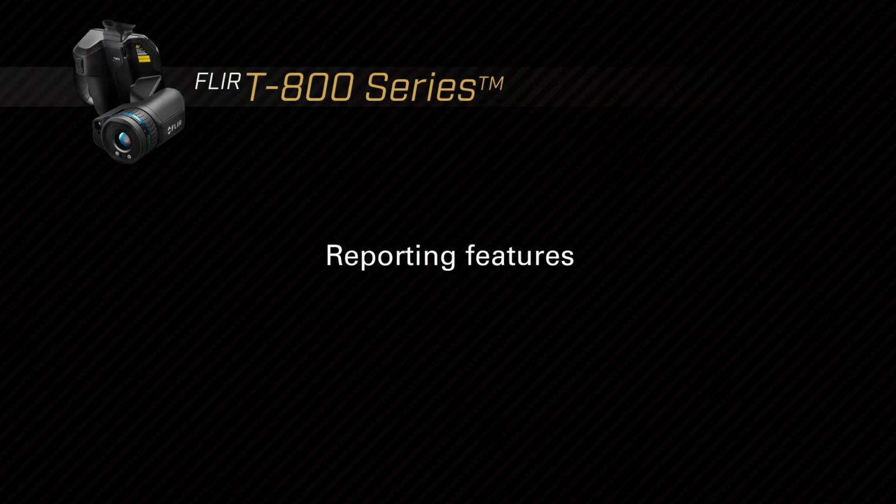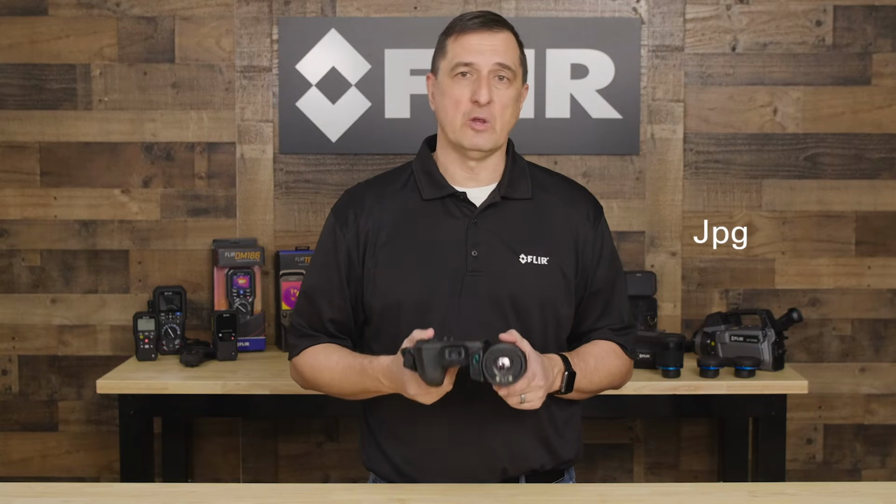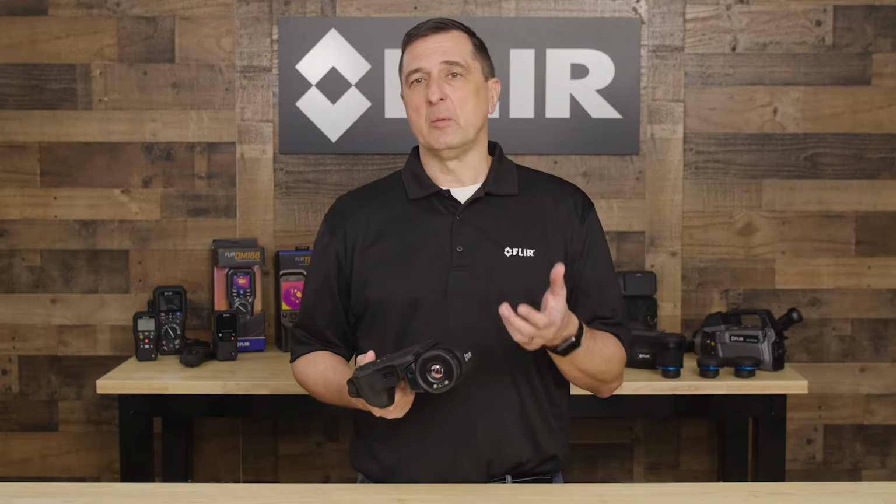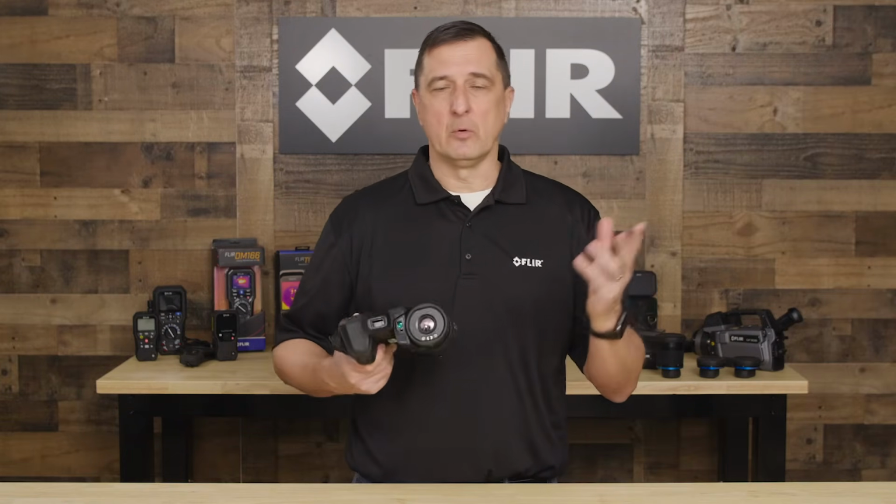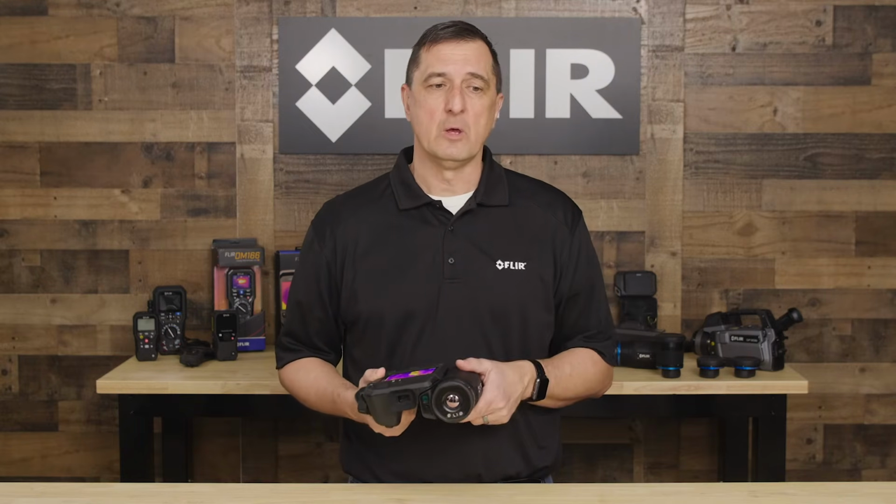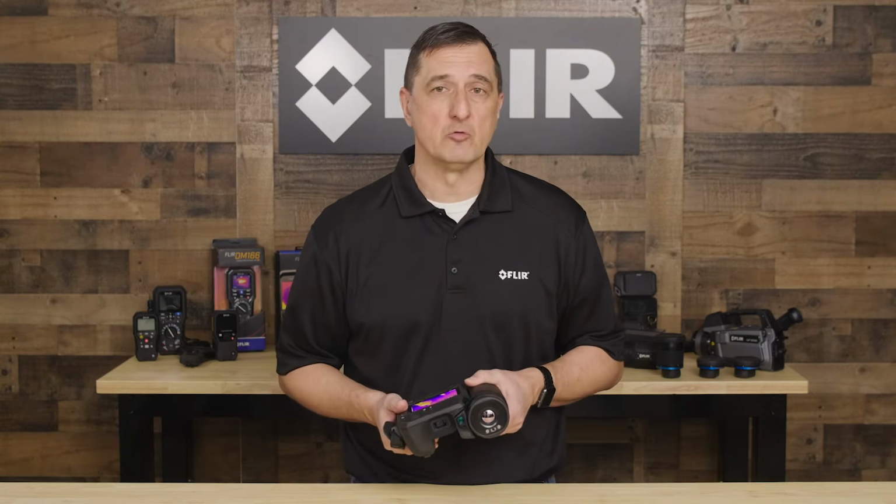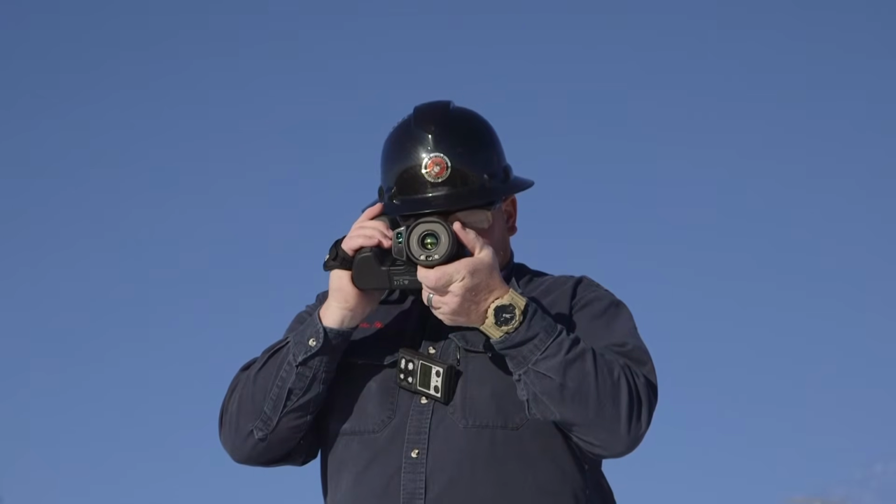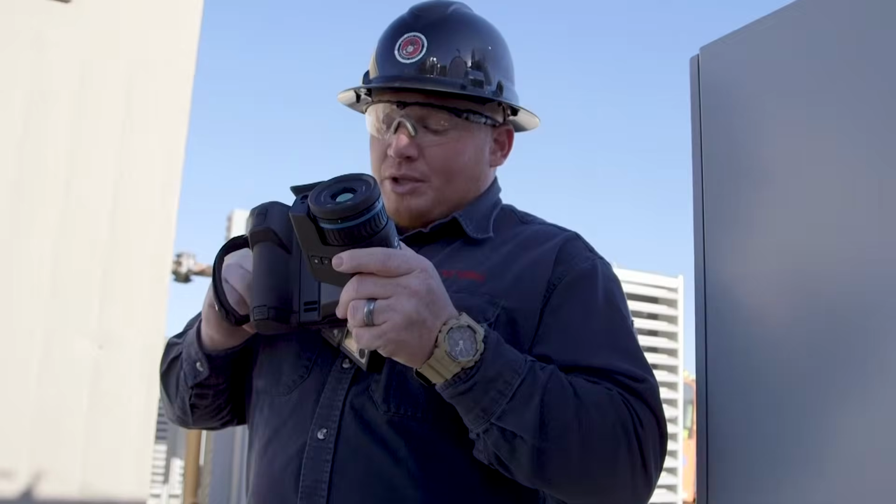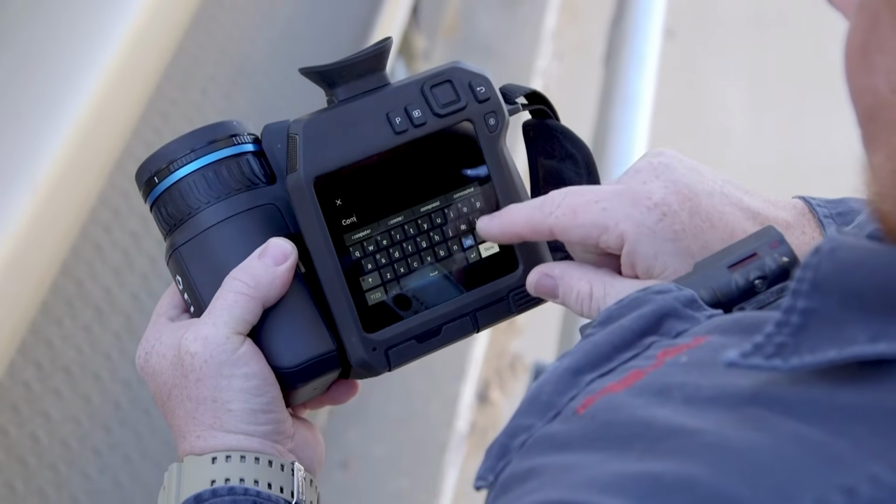After you take your measurements, you want to store your image. Well, we store our image in a standard JPEG or .jpg file format. This is really nice. So not only can you take this JPEG image and apply it to, let's say, any one of your MS Office programs or software platforms very easily just to show the image, one of the other things is we embed all the calibration and metadata into that JPEG image. But when you're in the field, there might be other things that you want to capture. Let's say, for instance, you want to do a voice recording. Well, guess what? Our camera has built-in voice recording capabilities. You can also then apply text comments.